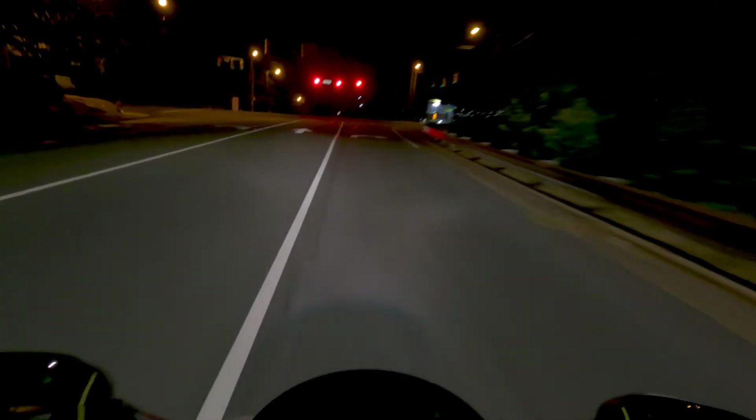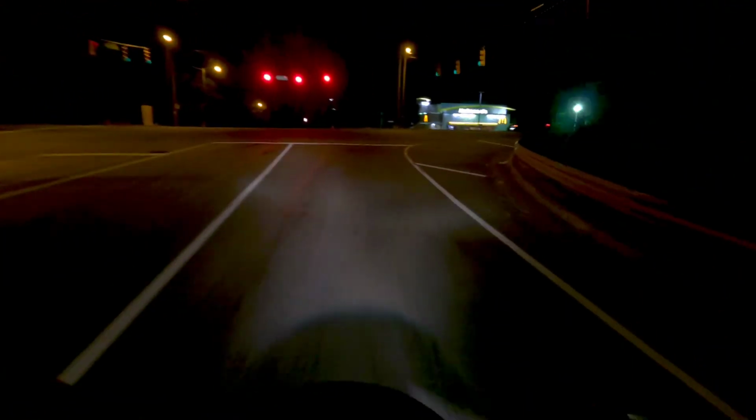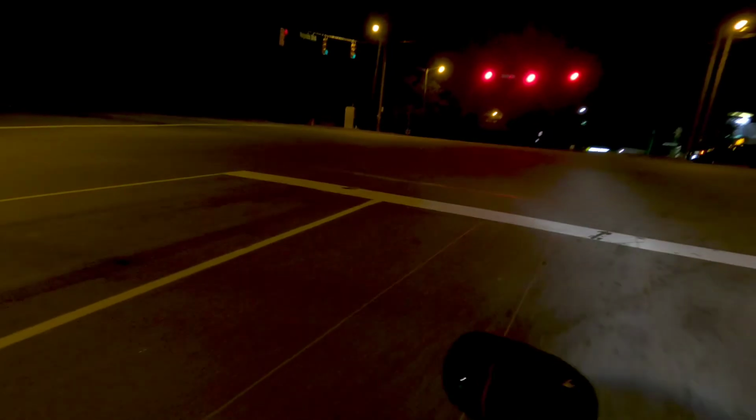If you live in the country or some rural area, you're going to have to pay attention to animals out here. Over by my house, and I don't even live in the country, I live kind of in the city part, there are still deer out there and stuff like this. So you've got to be careful.